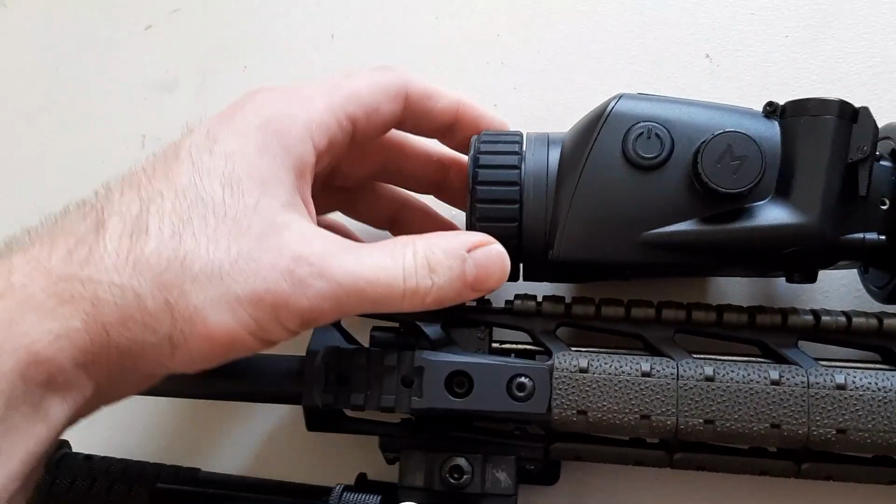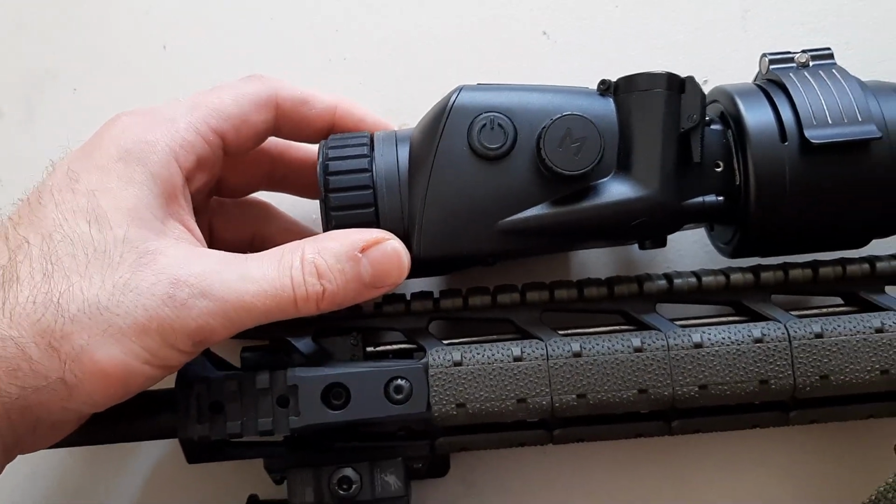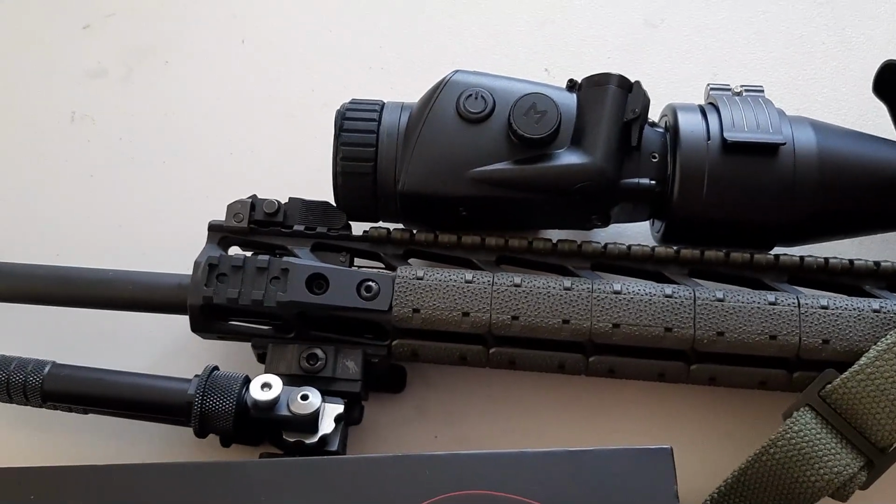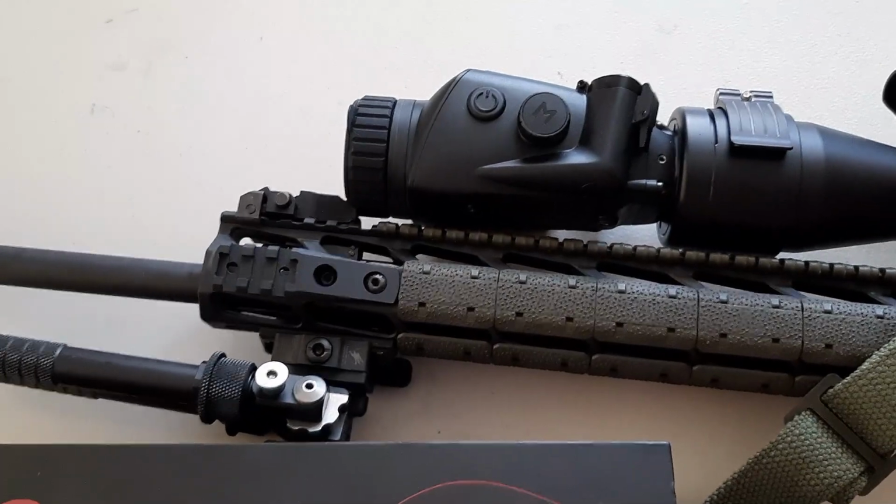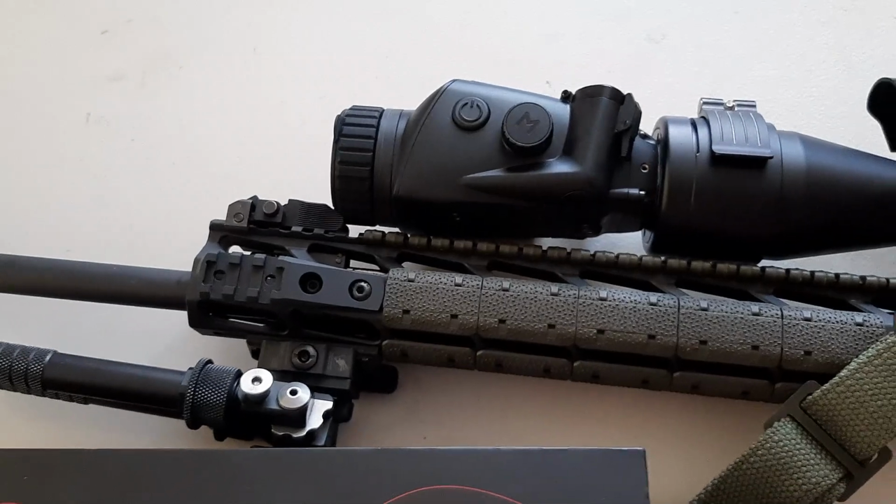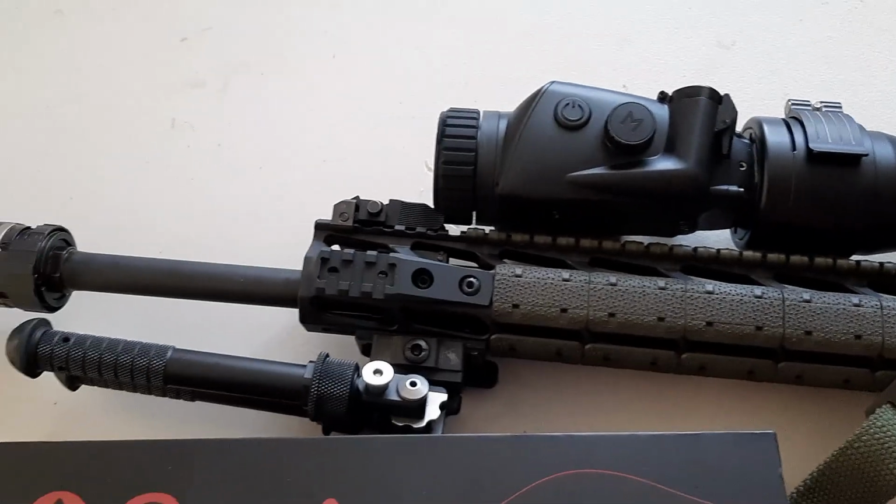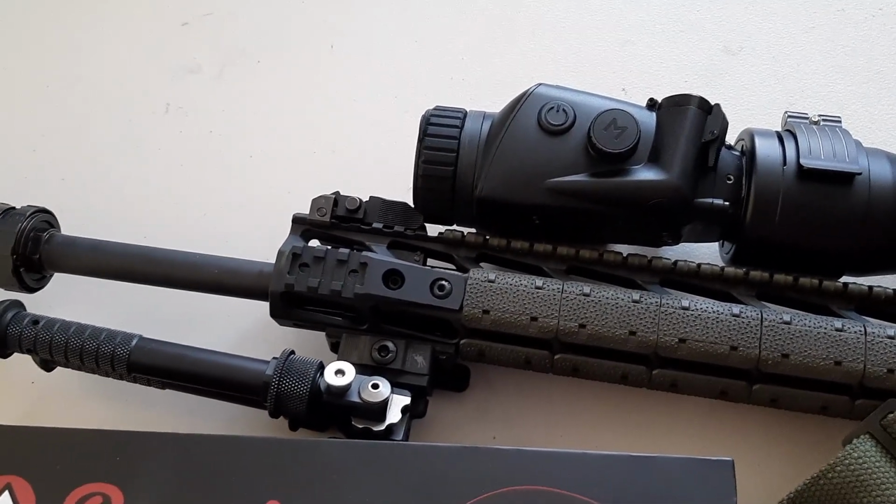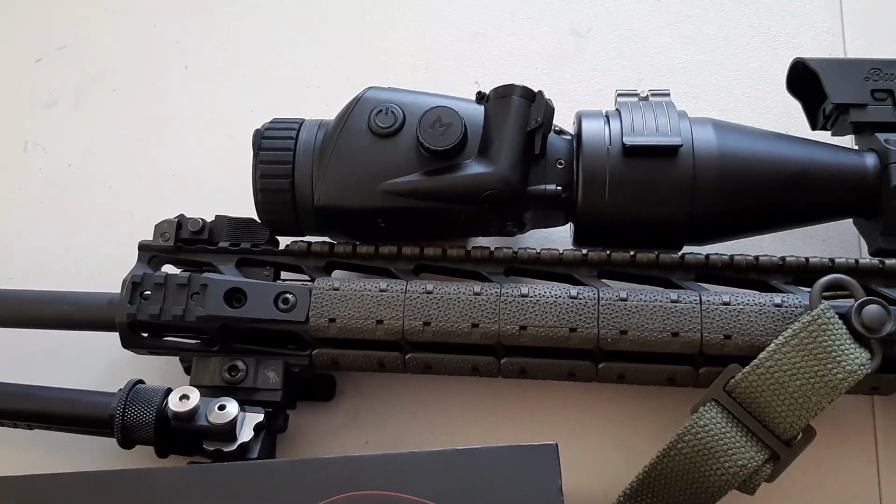But this thing does have a focus dial, so you can focus this thing to the point where it's really clear, and out to like 500 yards you can easily make out man-sized targets, deer, larger wildlife. You can easily make them out, and even out to 1,000 you can make out man-sized targets and deer and larger wildlife. The clarity beyond 500 yards is still good, but it starts to drop off like beyond 700-800 yards. It becomes a little bit more difficult to differentiate things.